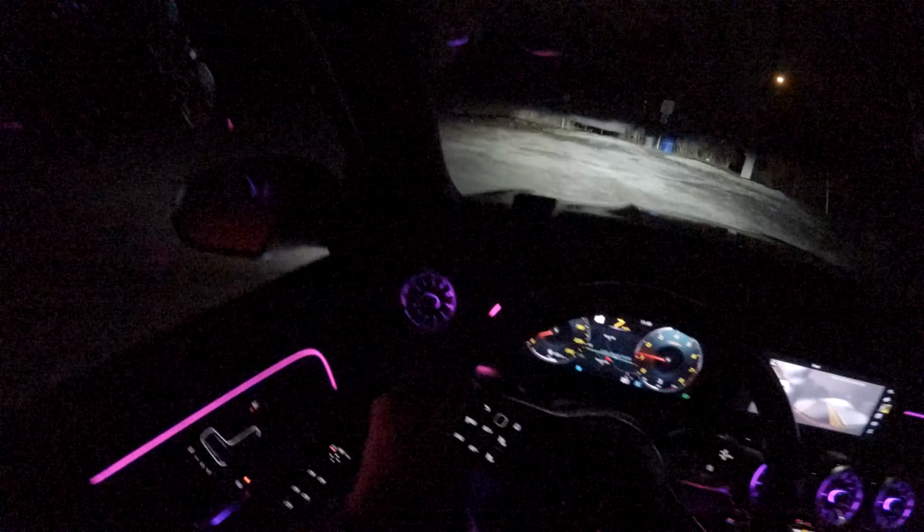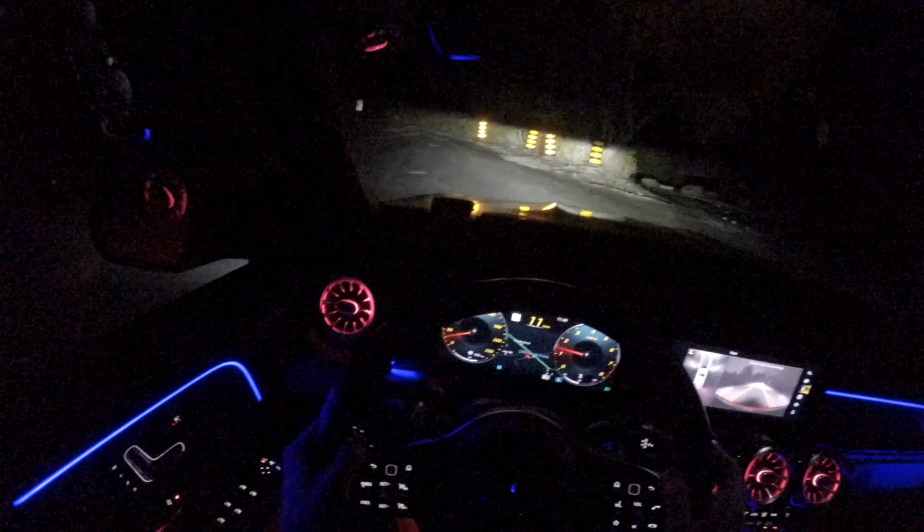Just like the GLA we had two weeks ago, it must be. This GLB is not equipped with the technology package, I think it's called, so we don't have automatic high beam assist, which means we have to do it manually. You can equip it, but it just doesn't come in this one.